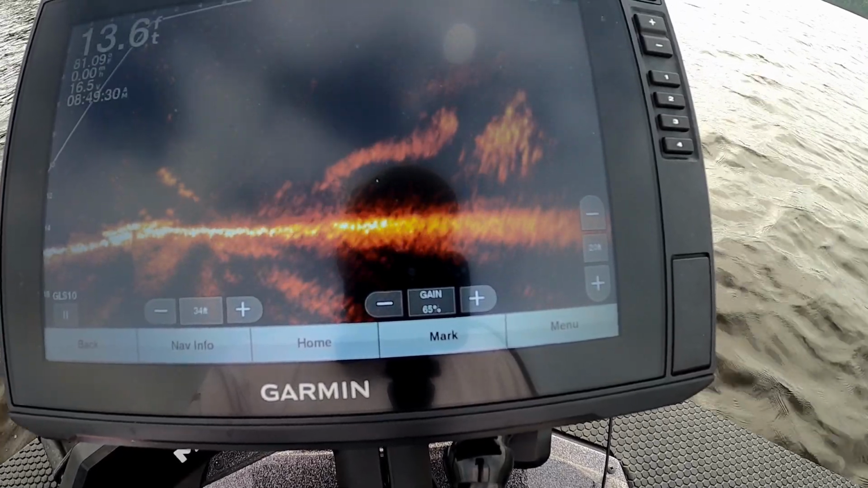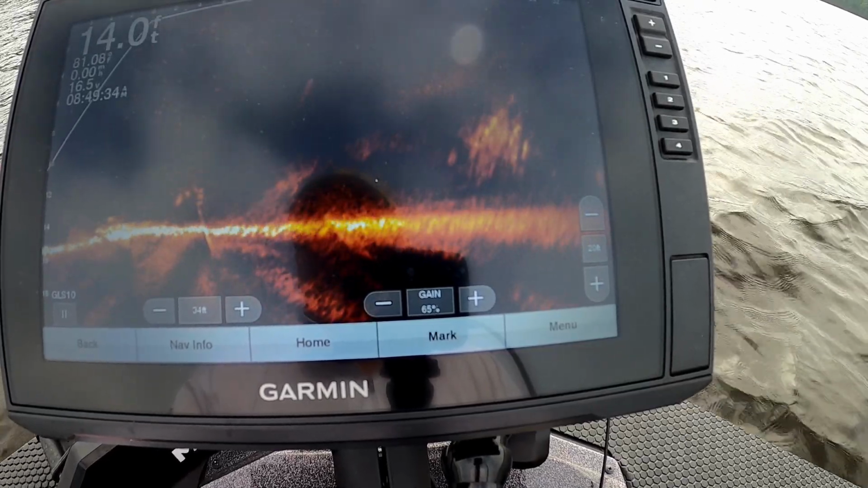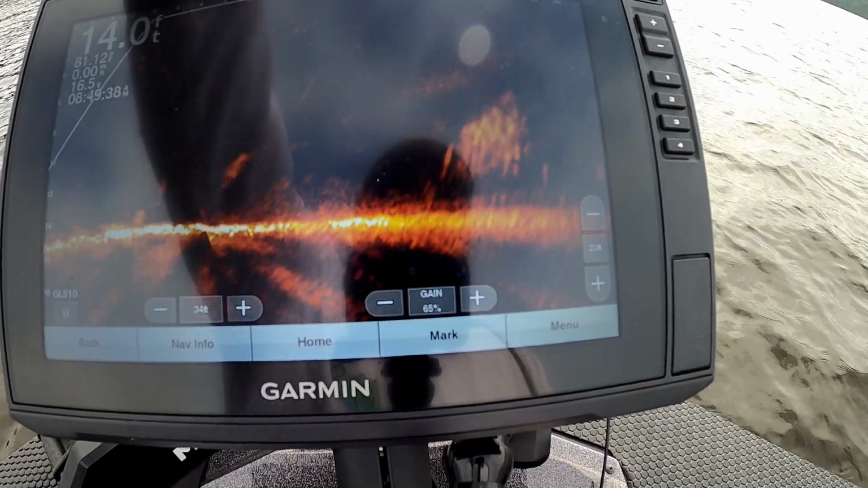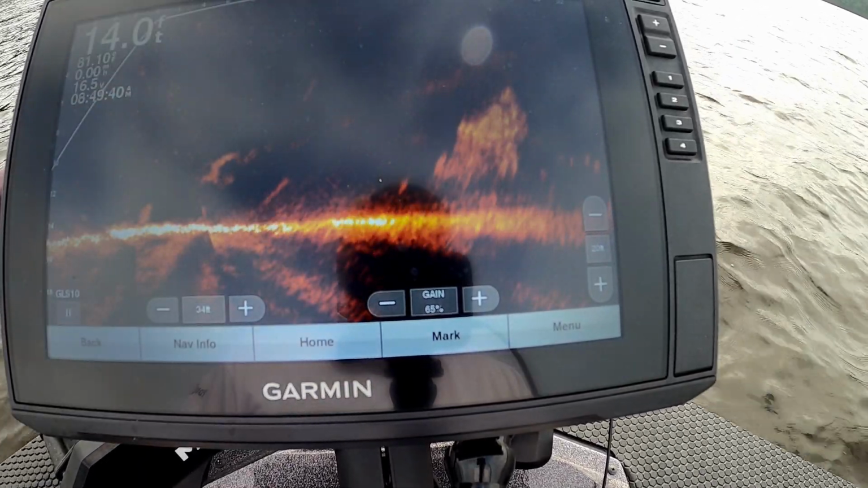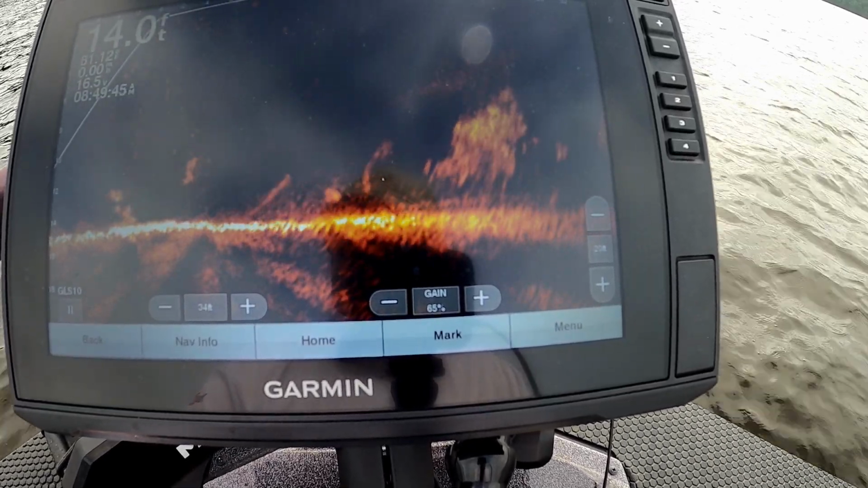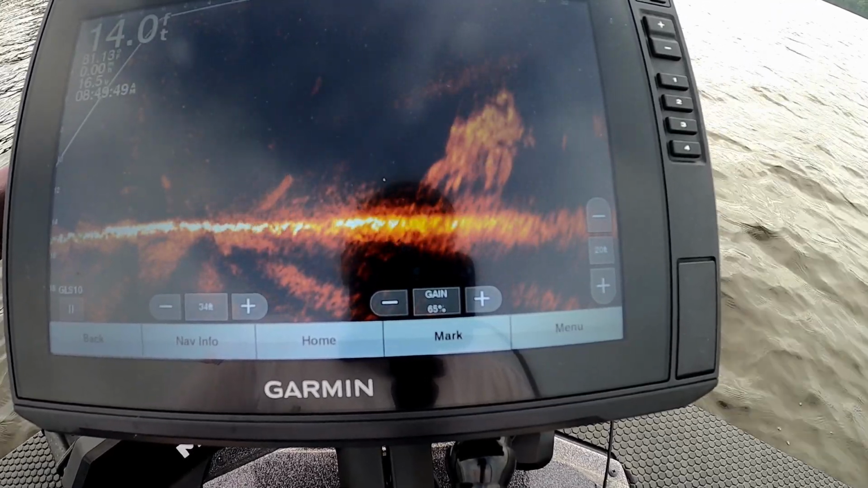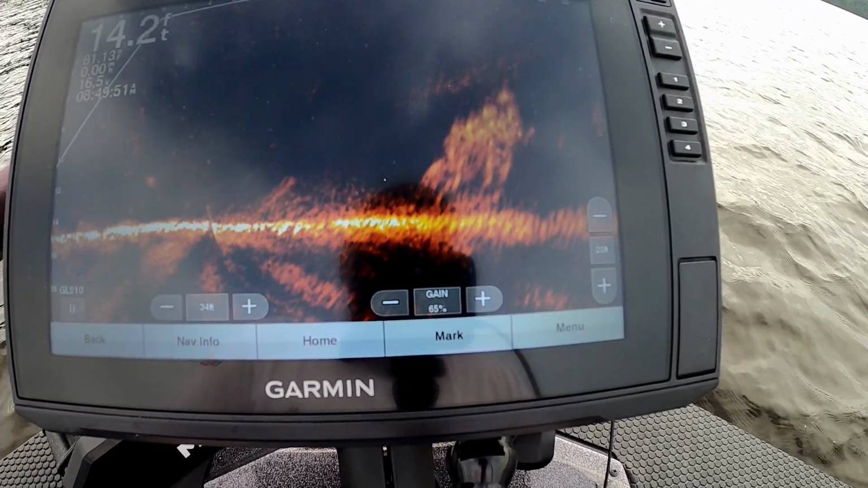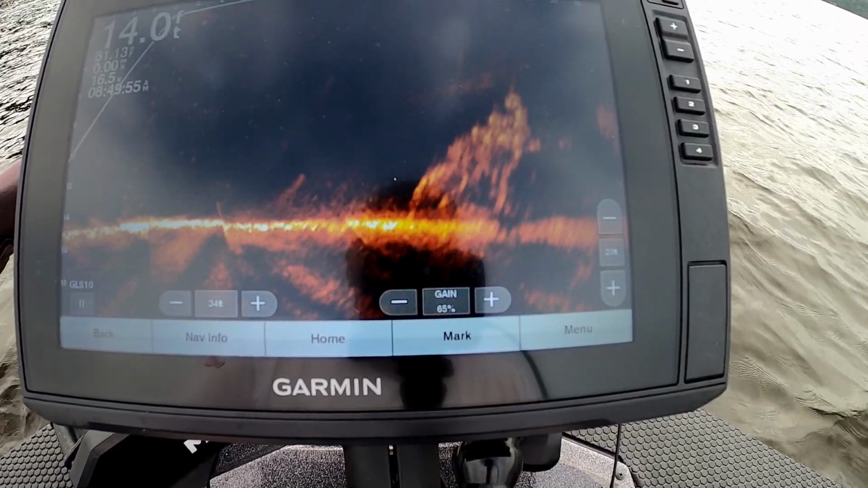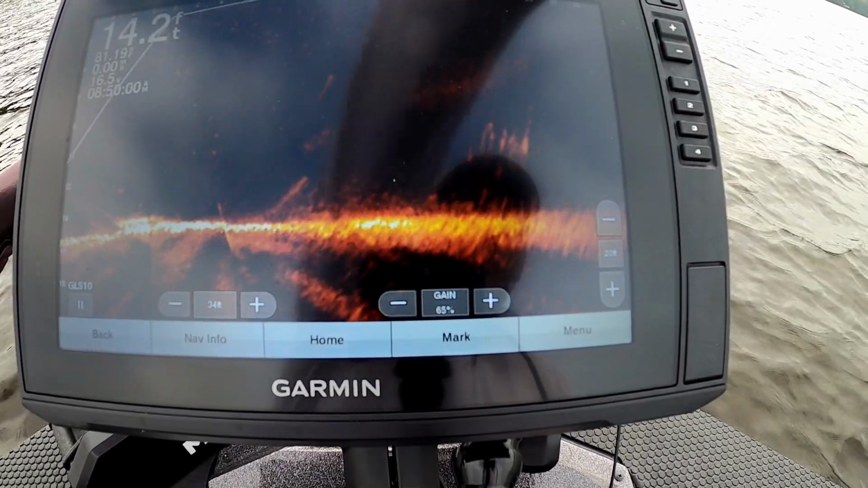So we're gonna go up another volume click. See some fish turning around down there under me. Go up another volume click. So now we're 3/4 volume. They're at 26 feet. I do not see any coming towards me. They don't seem to be moving.